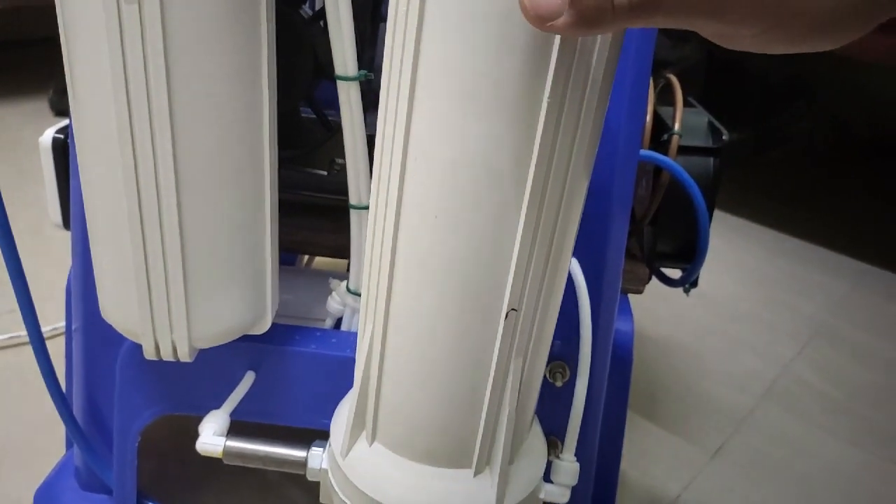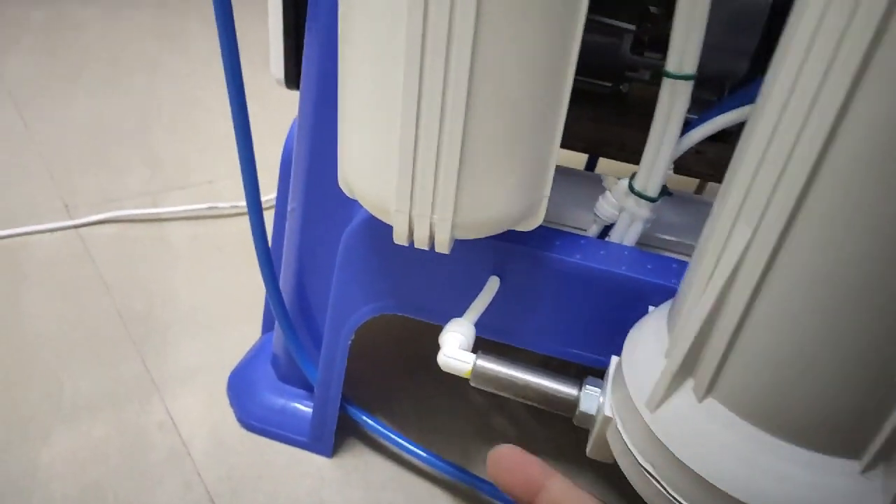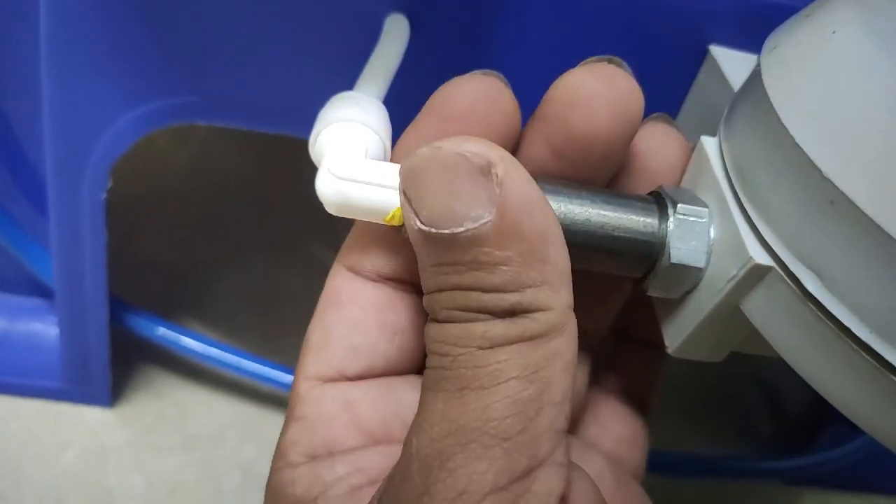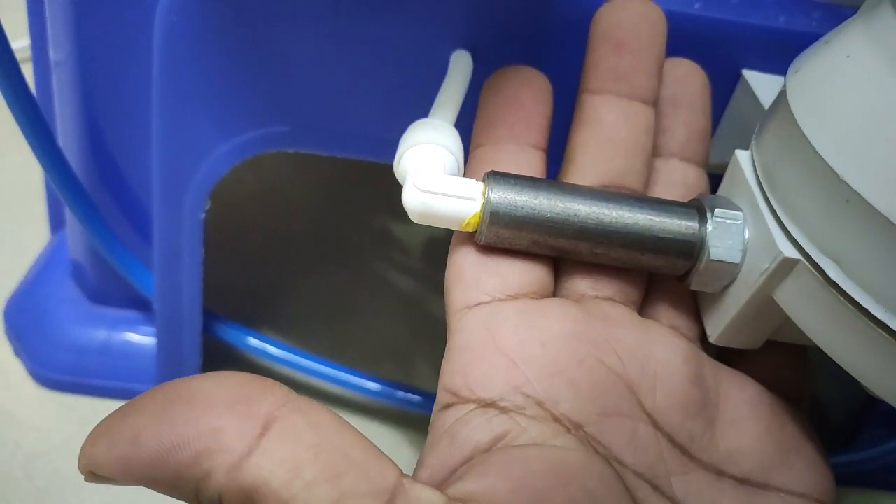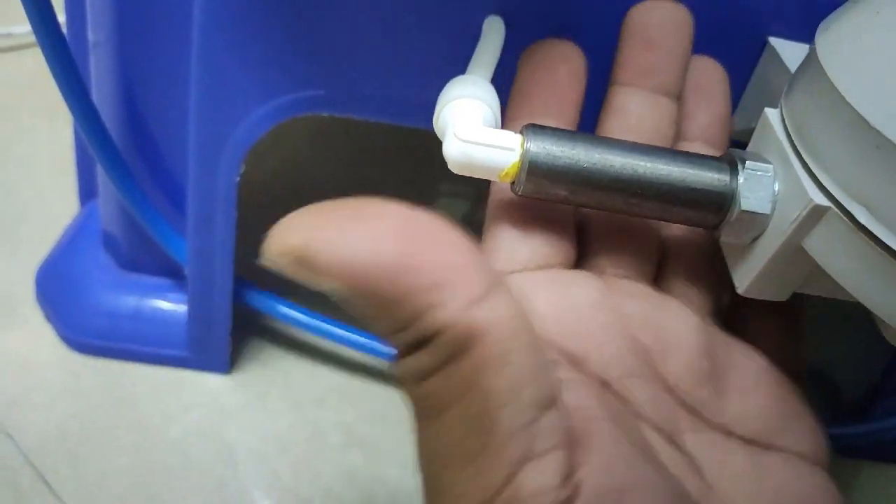After filtering with the bacteria and viral filter, the air comes out with the help of an orifice. I have connected a 1 mm orifice here, 3/8 and 1 mm. It helps me give out low pressure air, and it also cools the air.